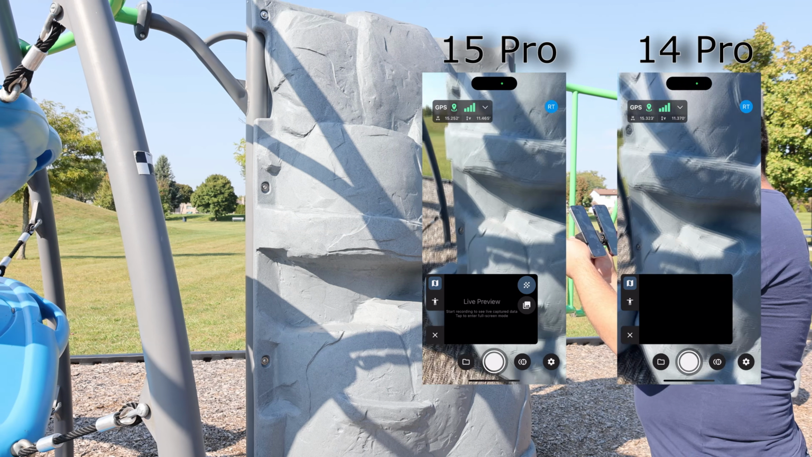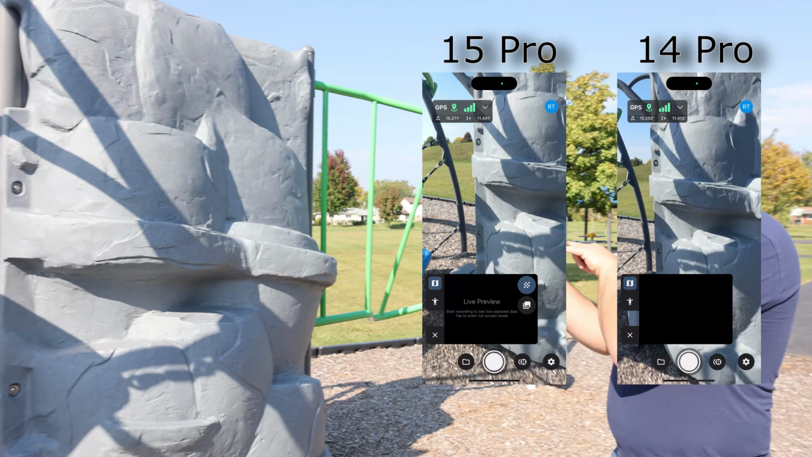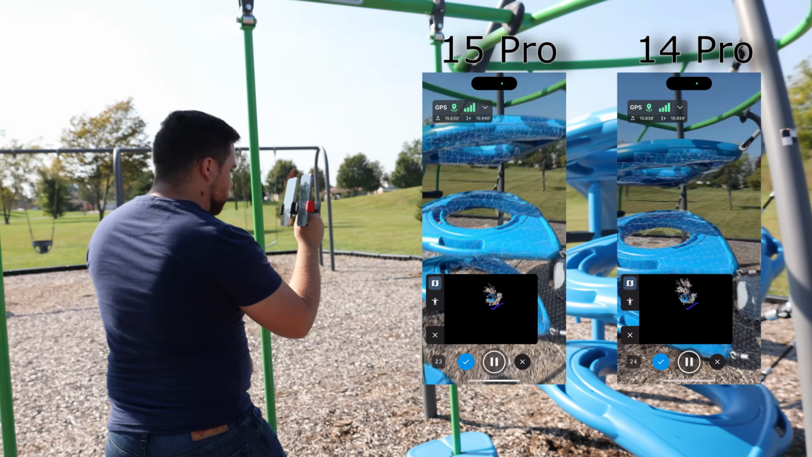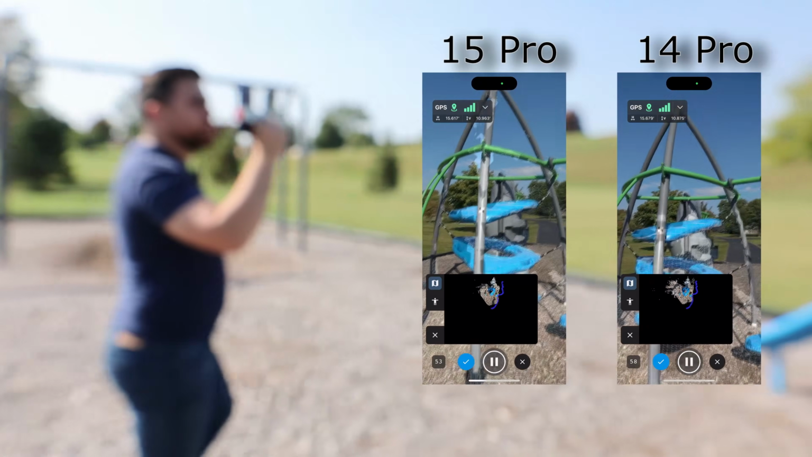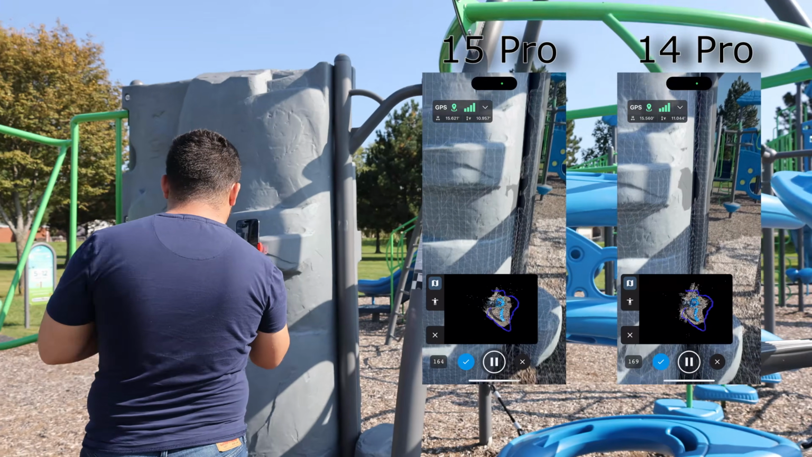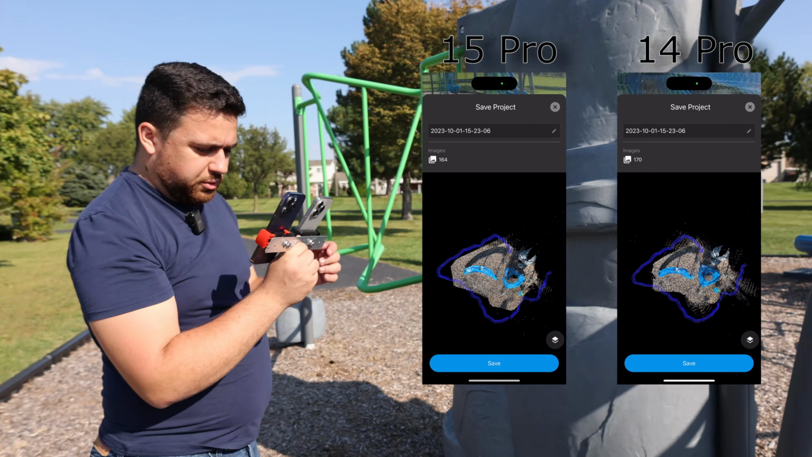Okay, I've got Pix4D Catch running on both phones, and I'm going to start collecting data. All right, here we go. And I'm getting the structure. I'm going to come over here, trying to get top and bottom as much as I can. We see the trajectories are matching on both the 14 and 15 Pro. Coming around till the end, and we're going to stop. Very nice. Let's take a look at both point clouds.